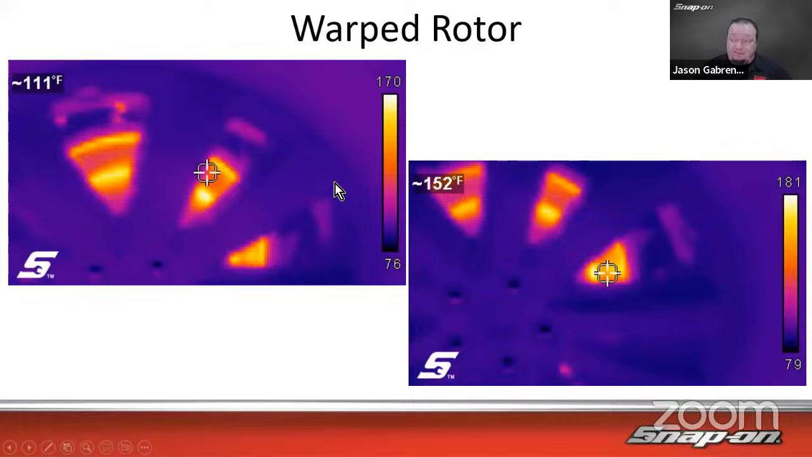So they're warped. And I thought, well, if it's warped, I should be able to see a difference in temperature, right? And I was able to see a difference in temperature. So we're looking at 111 degrees at that spot right there. That's on the rotor where it seems to be less hot. And then if I go to a different spoke on the wheel, we see 152 degrees. So 40-degree difference between the two.